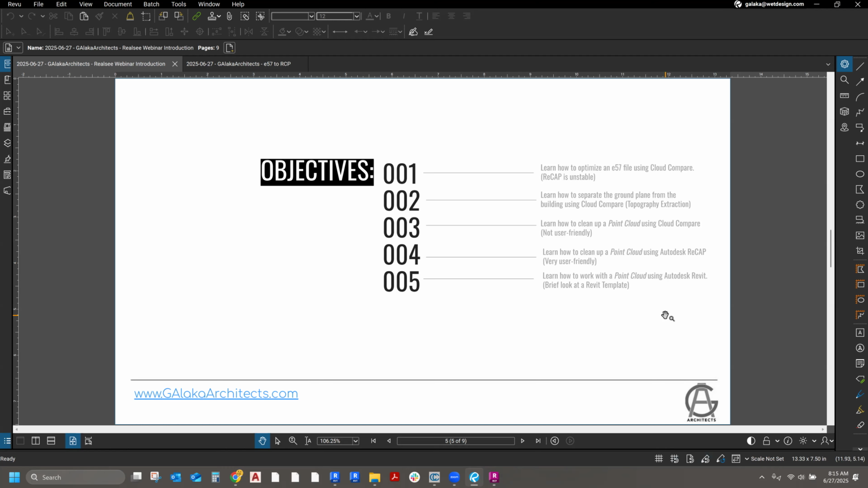Okay, thank you. And then I'm also going to show you how to extract, or how to separate, the ground plane from the building in Cloud Compare. That way you can generate topography in Revit or any other software, as a matter of fact. I'm going to show you how to clean up a point cloud in Cloud Compare, which, for me, is not a very user-friendly interface, but it works.